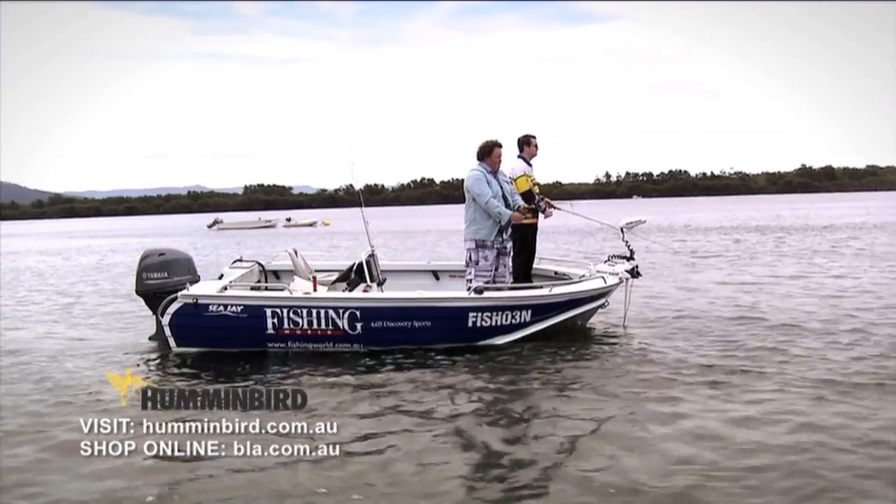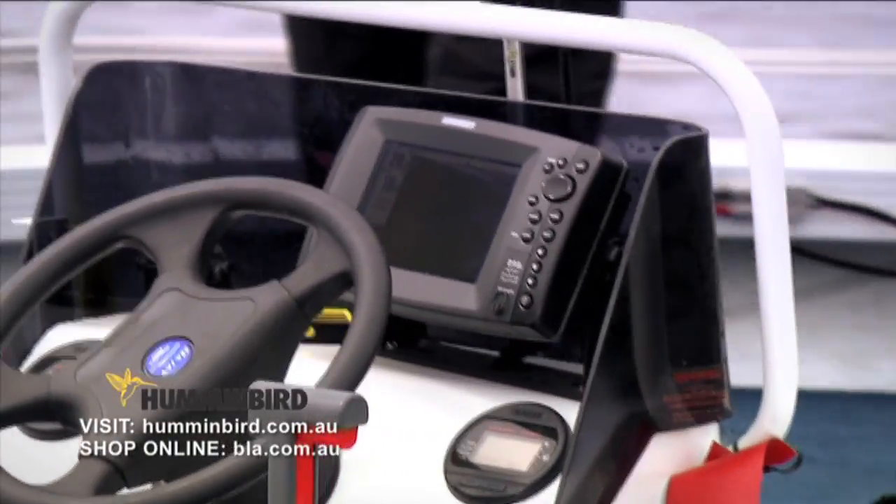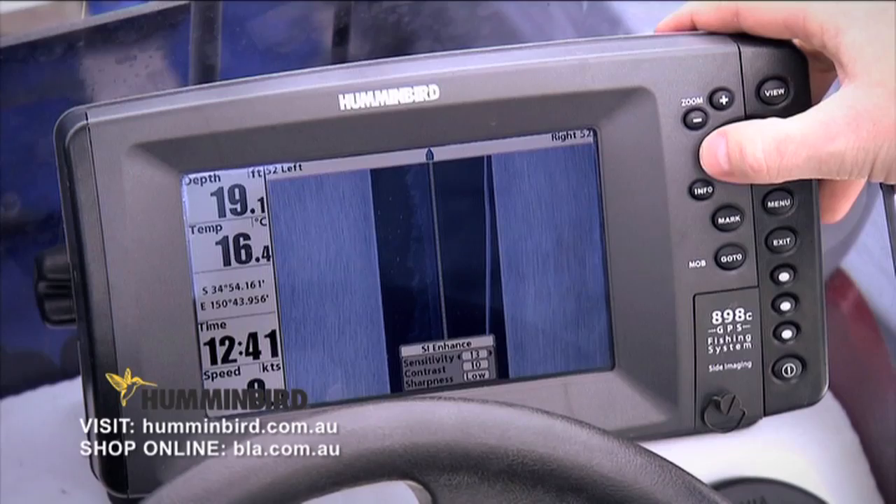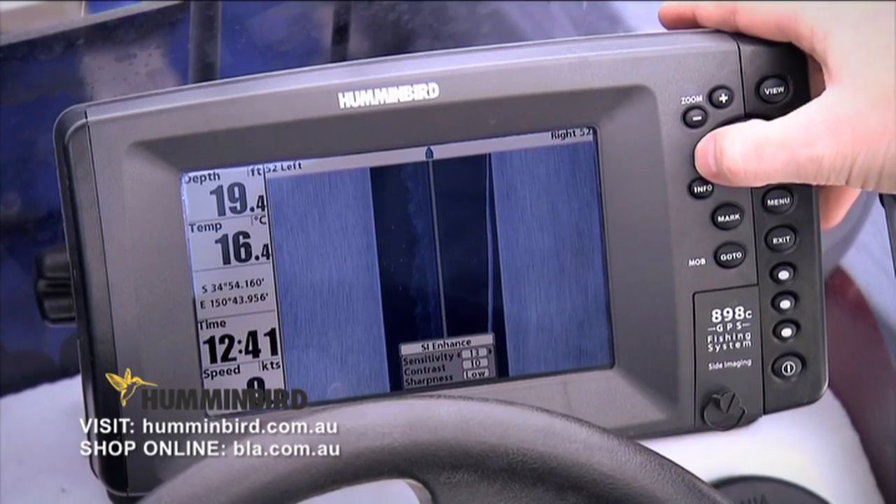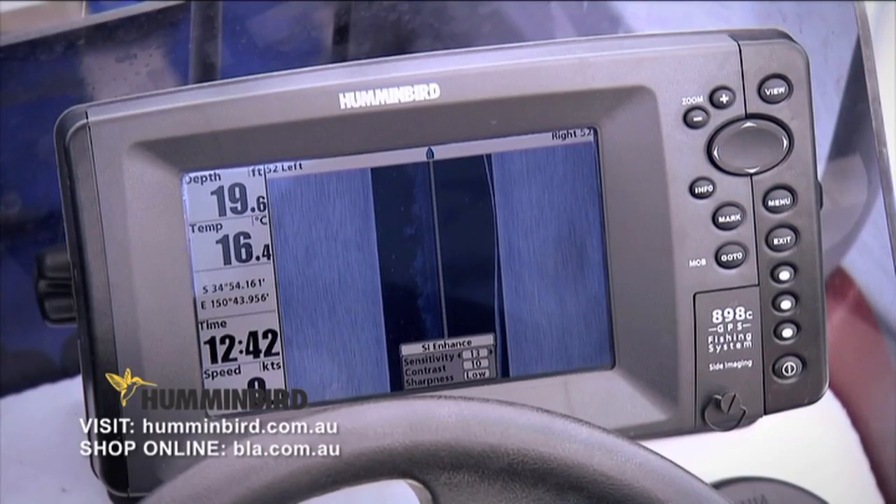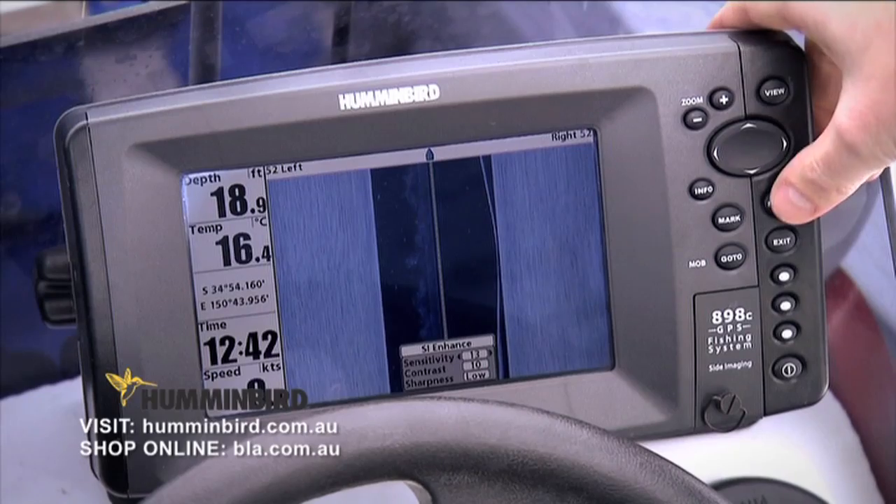So do these units, say I put it in my boat, is this something I need to go and fiddle with straight up, or is it pretty well set to go? It's set to go, but after you've gotten used to it a bit, then you can start adjusting it to your own personal preference. Okay, so can I just look at one side instead of looking at both sides? Yep, and that's very easy to do.